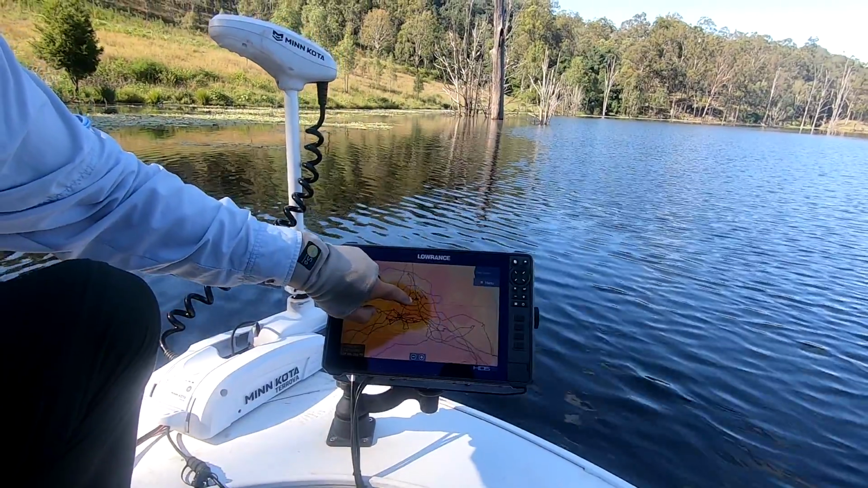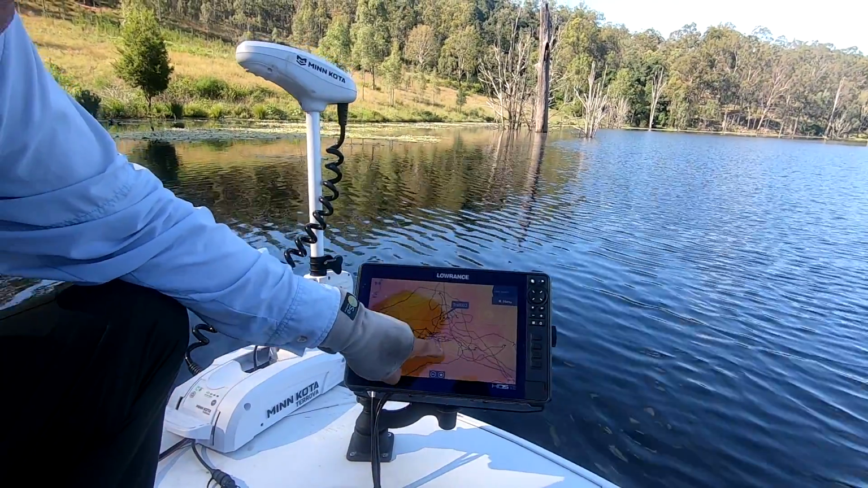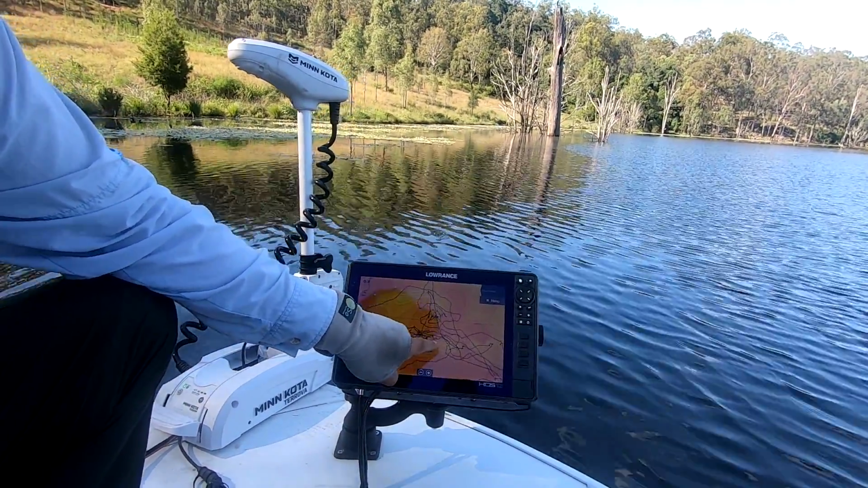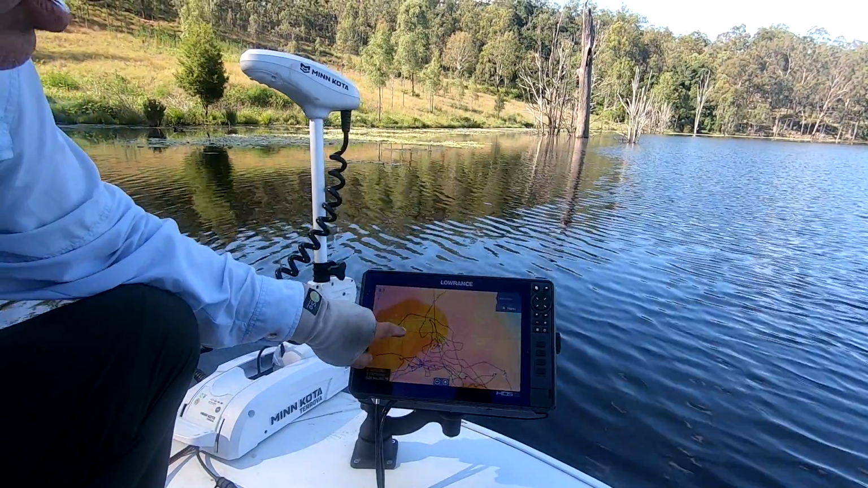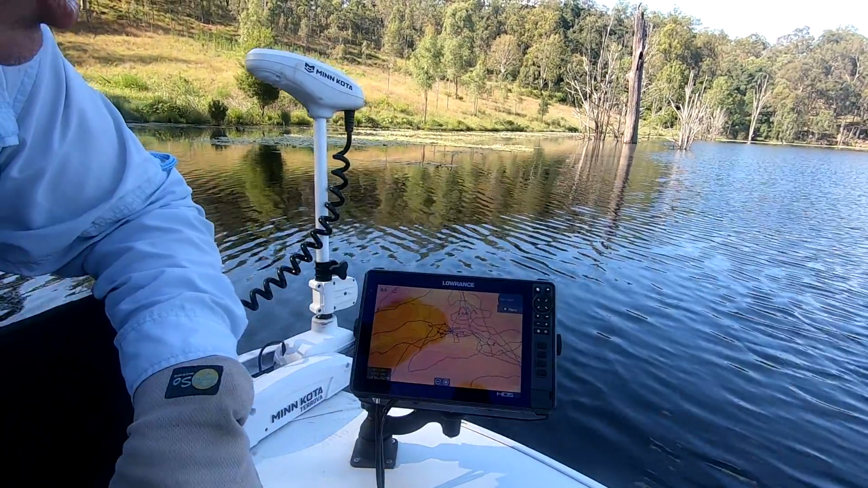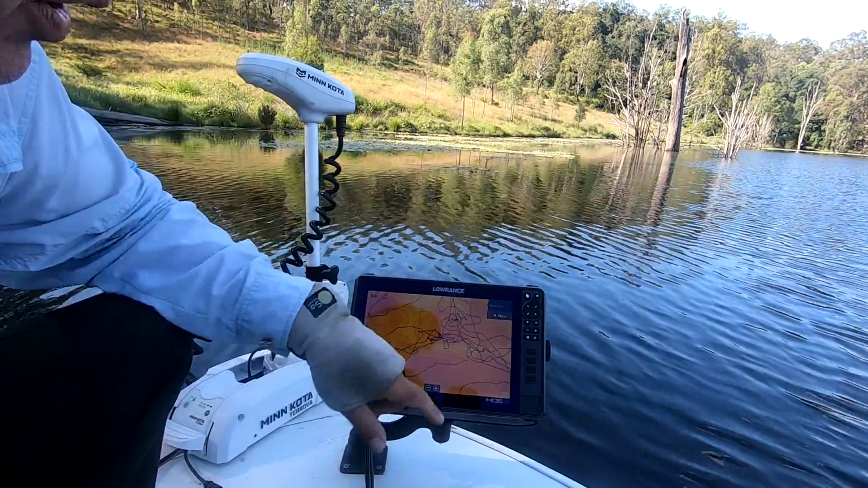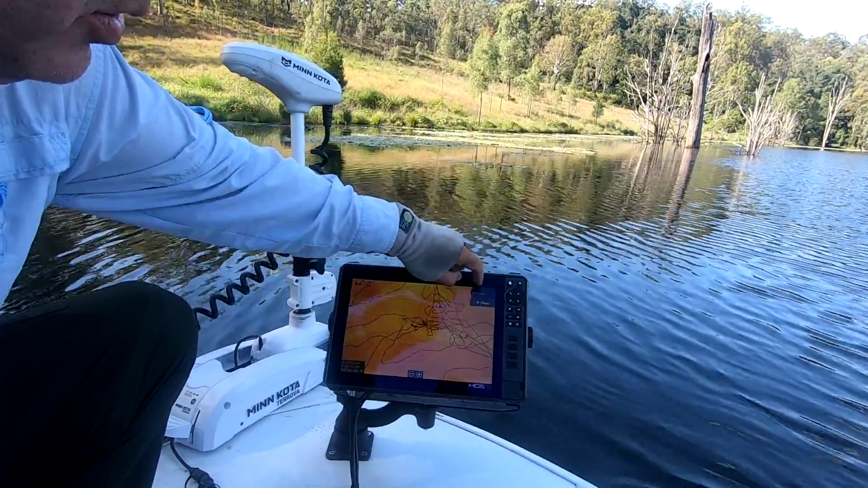And then you can see, this morning we've been catching the fish on the edges of these little gullies, and these are little areas I believe that some of those fish will travel through, and then obviously go up into that shallower area to feed. So yeah, very important. I use it like that.